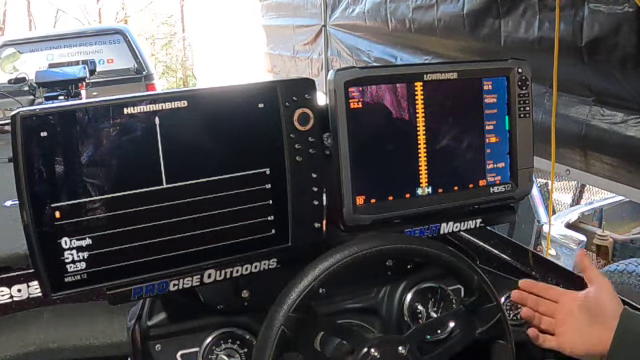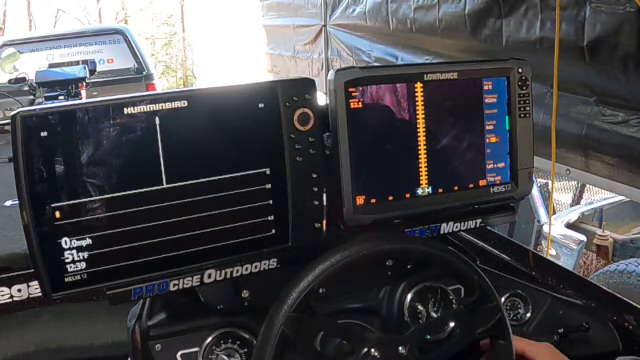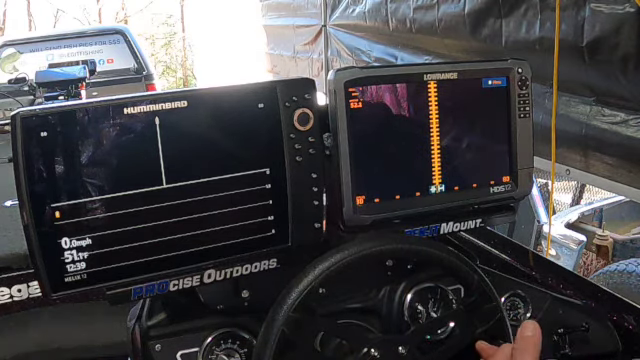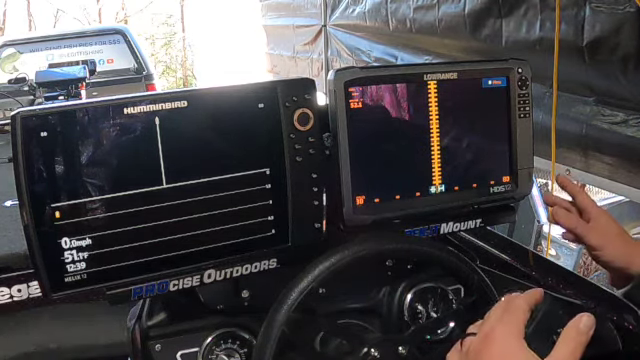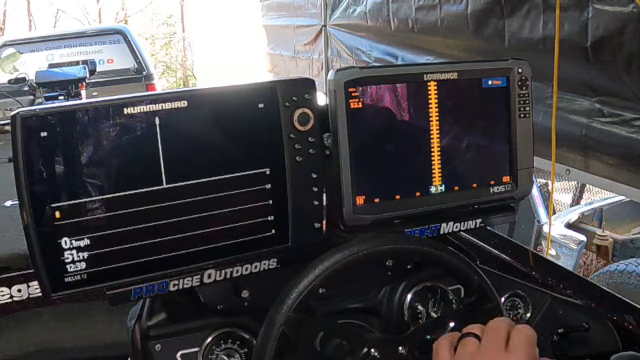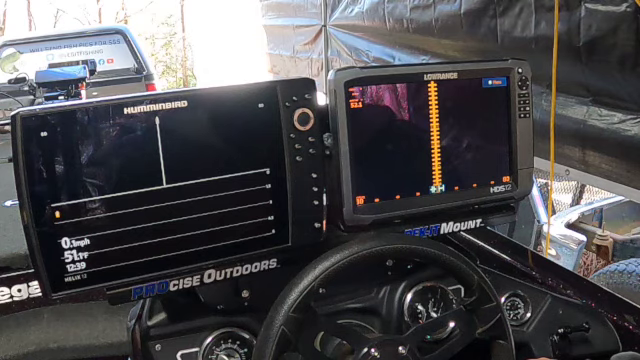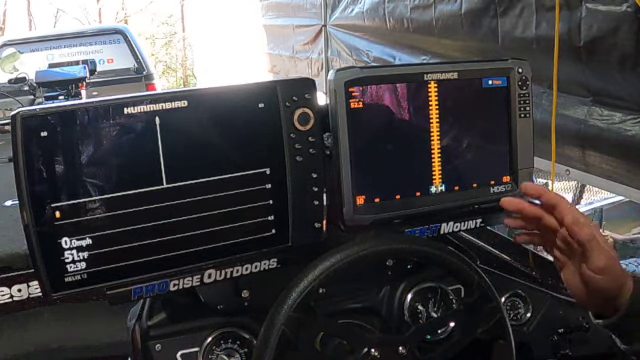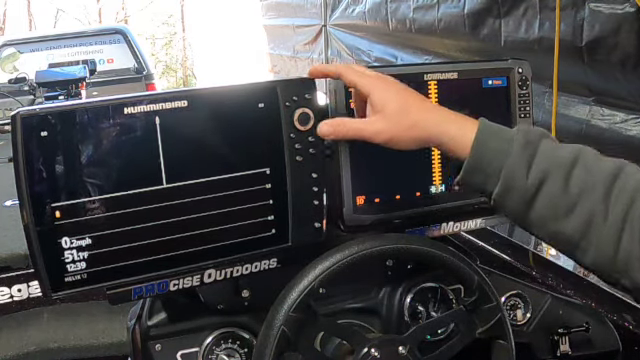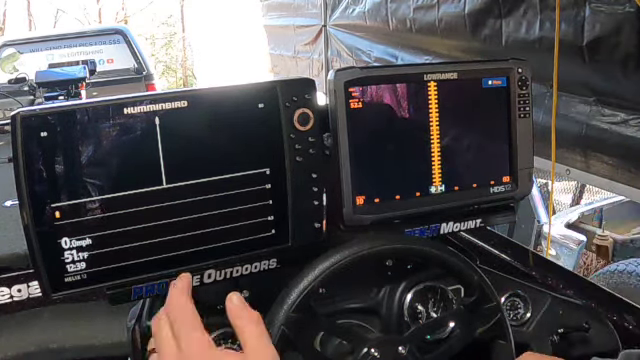Now obviously we're not on the lake, so I can't show you the differences between the two, but I will say that when it comes to down imaging and side imaging, the Lowrance with a 3-in-1 transducer is great, but the Humminbird is next level on the images that you get. Just scanning places, I can pick up way more subtle details on this Humminbird than I can on the Lowrance. But that's why I have two units here.